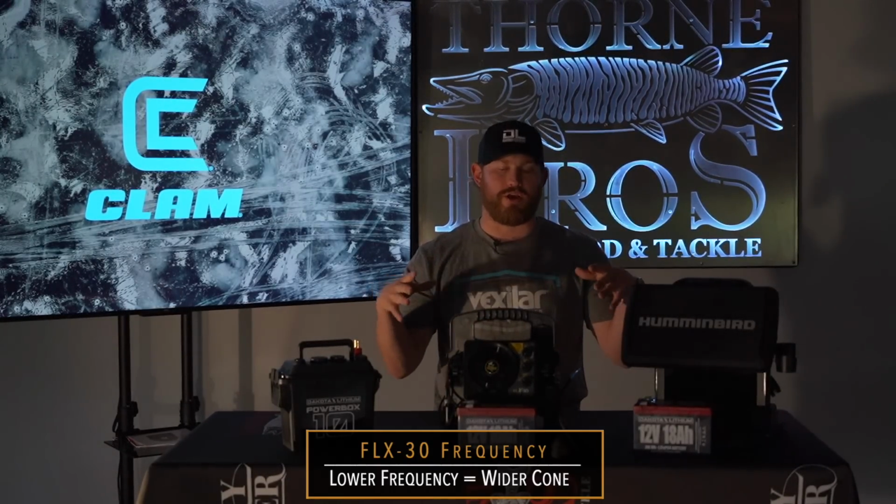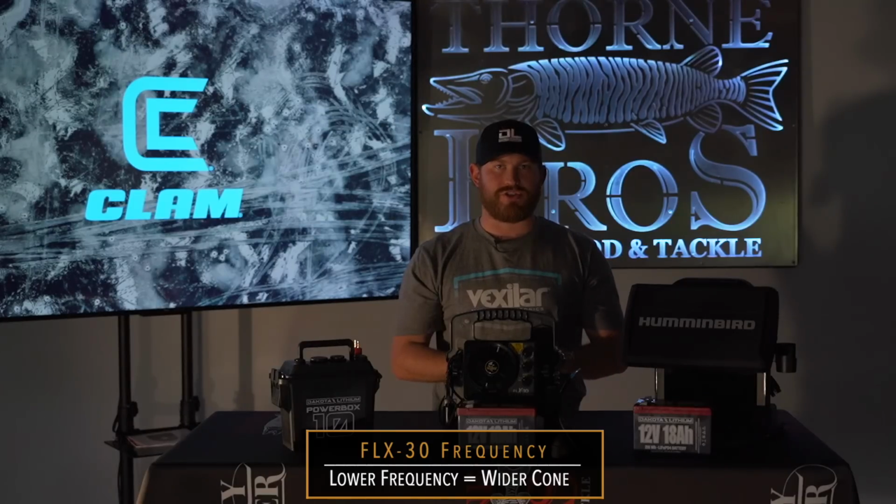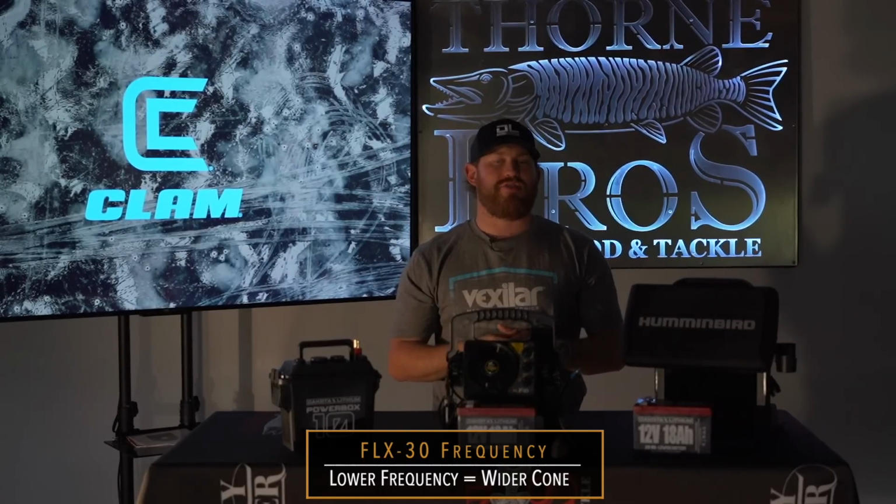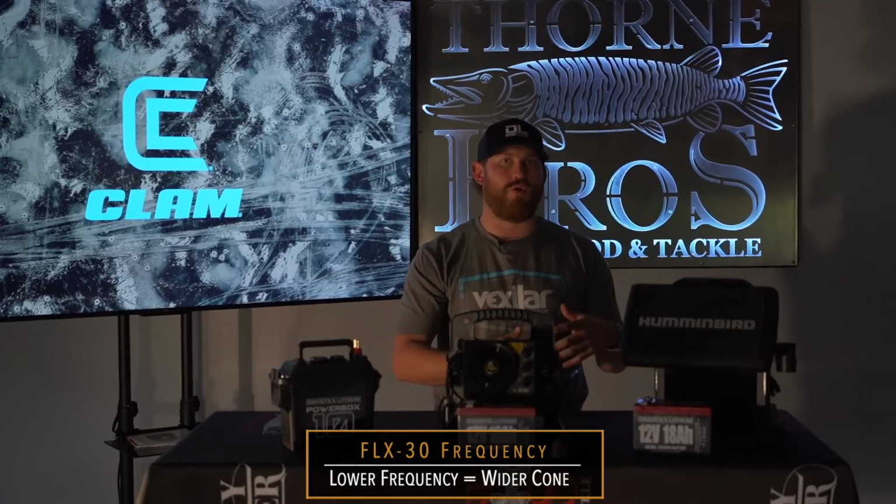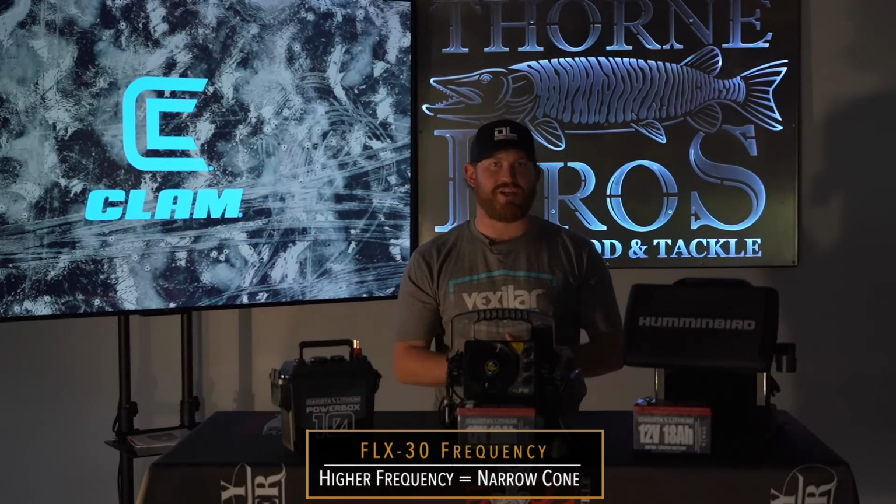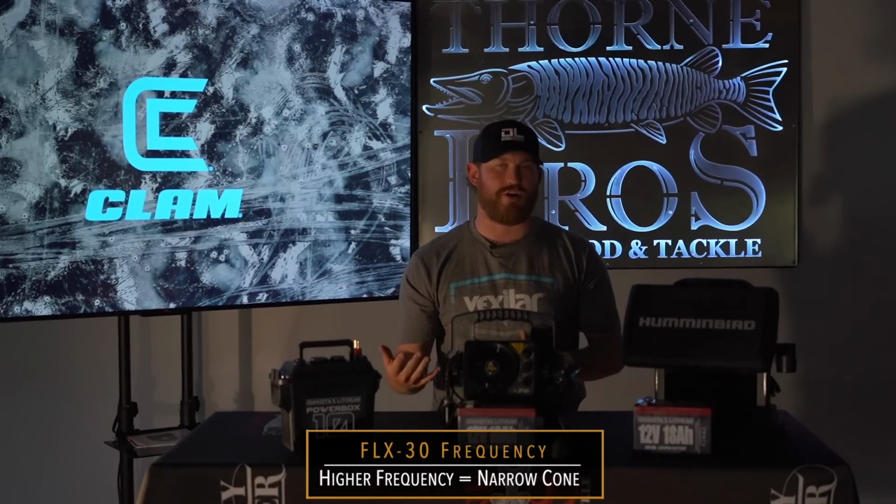Once you get your mode powers set, you are now going to want to go towards your frequencies. What your frequencies do is very unique to the broadband system of the FLX30, where you have complete cone angle control. Your cone angle is going to range from about 16.5 degrees to about 7.5 degrees, and that is based off of whether you're at a low or high frequency. You have 7 selections to choose between, ranging from 160 kilohertz to 300 kilohertz, 160 being the widest, 300 being the narrowest.